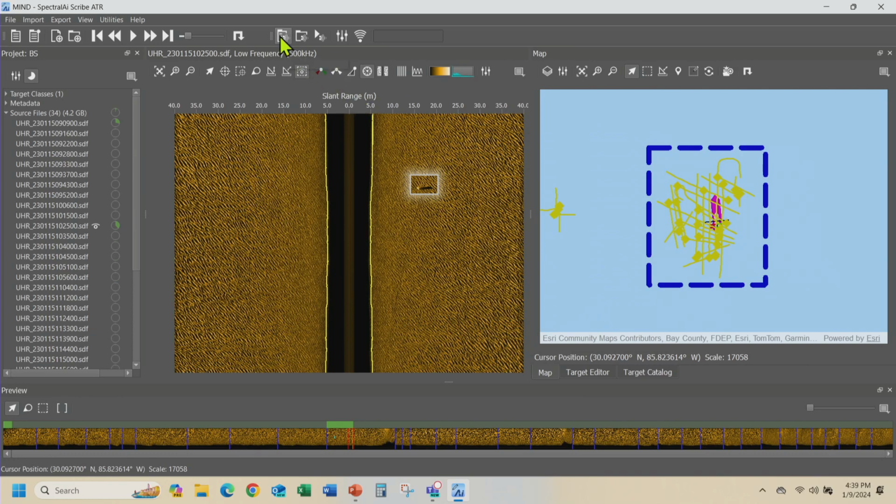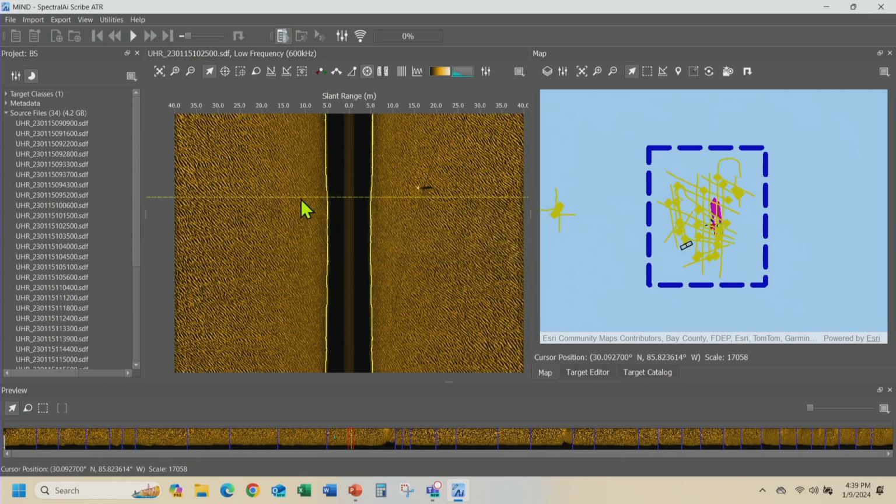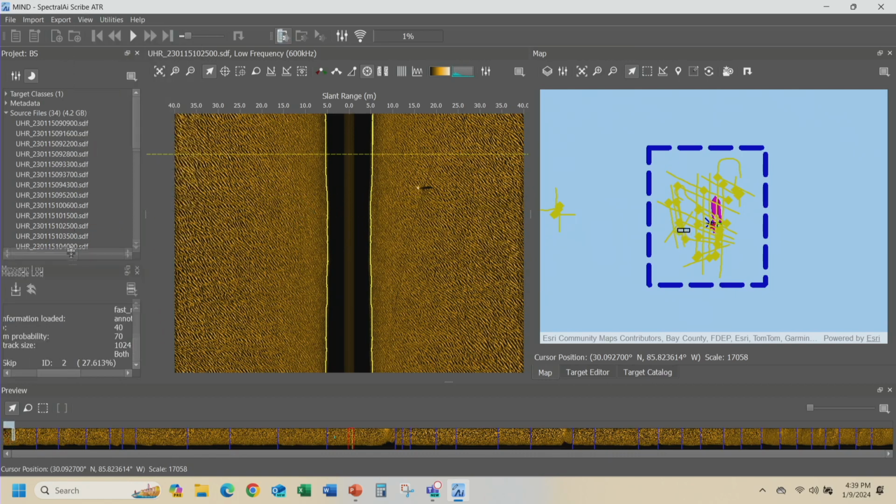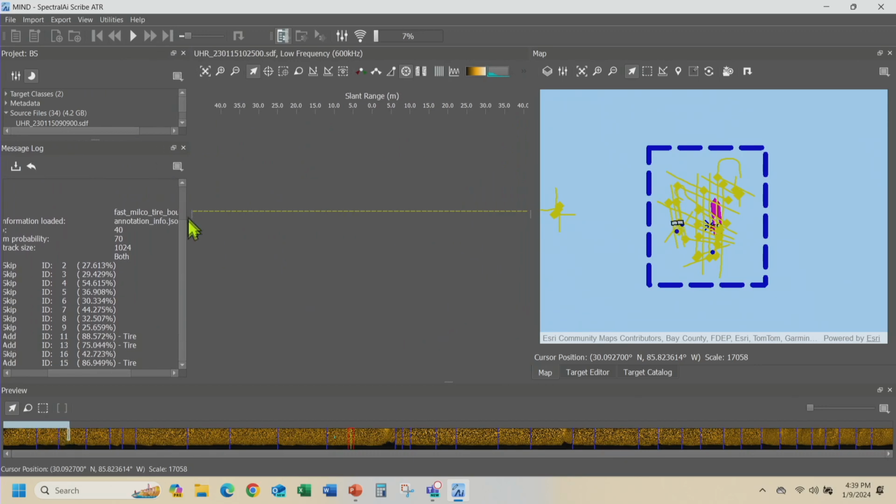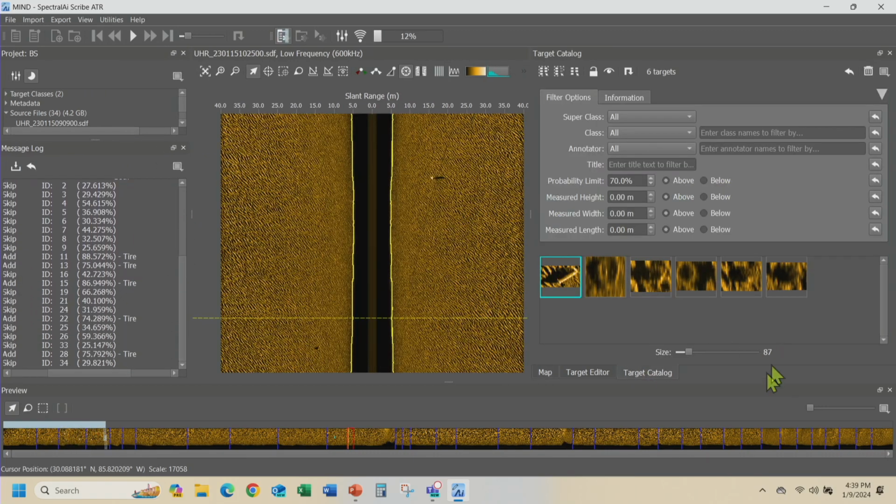So now I go to run, and it's going to start churning through this data. Remember, this was 2 hours worth of data. Now I'm going to set up my message log, and that's going to show me how this thing is progressing. So I'm going to zoom back a little bit here. Here it's found some tires now. As it's finding them, it's putting them in the target catalog. So there it's found a tire.